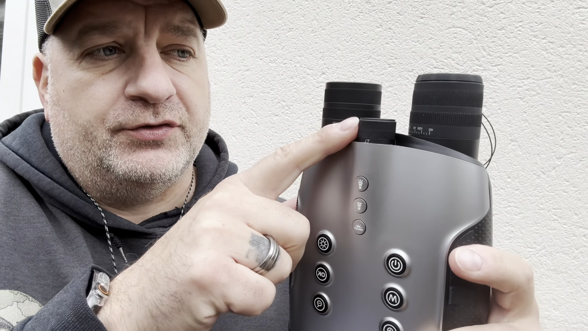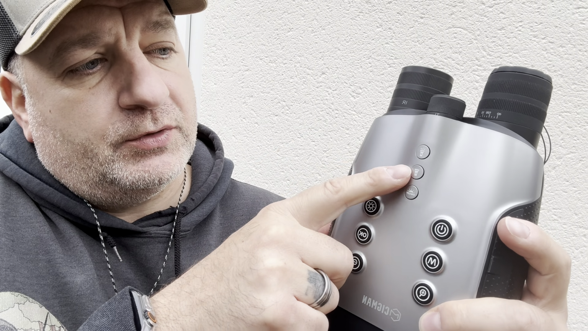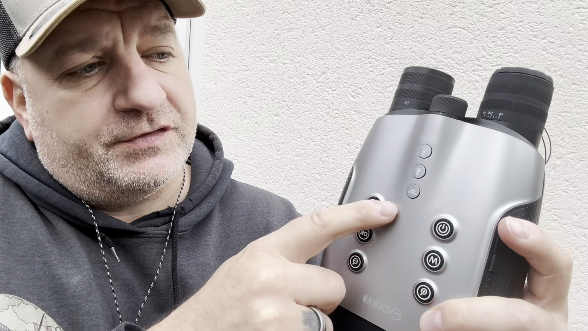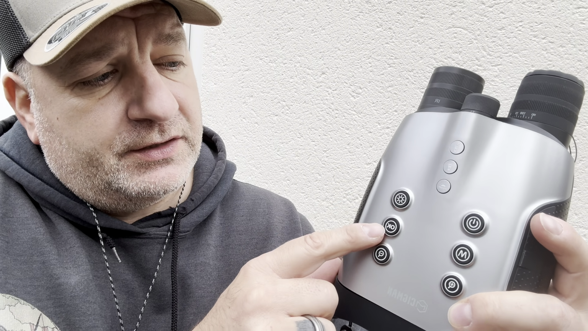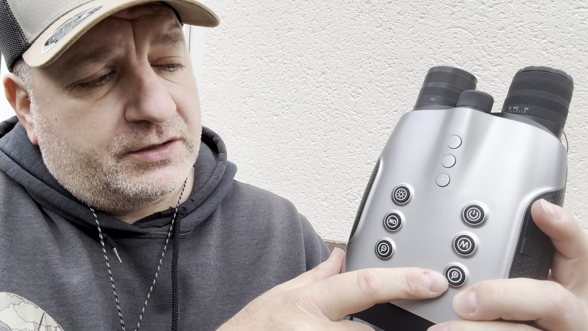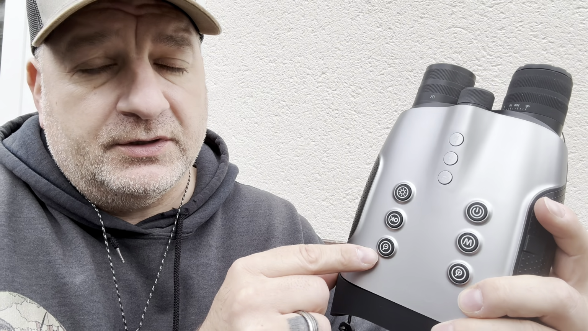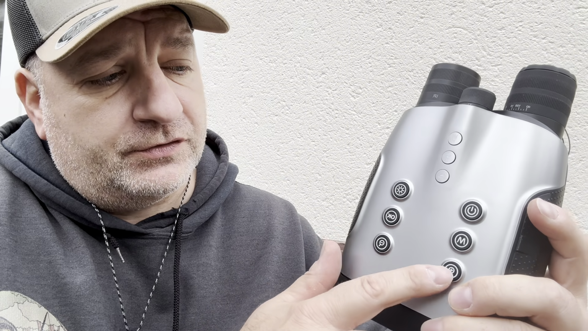So again, you have your torch on top, you have your strobe, normal light, and then this one makes all this light up, which if you saw me last night, that did help out a lot because you do have a few buttons to press. There's your power, there's your infrared, that's your select button, that's your mode, zoom in and zoom out. So when you do the menu, you're just using these three here. So zoom in, zoom out, and OK. That's how you set the menu. I'll show you the menu in a second.